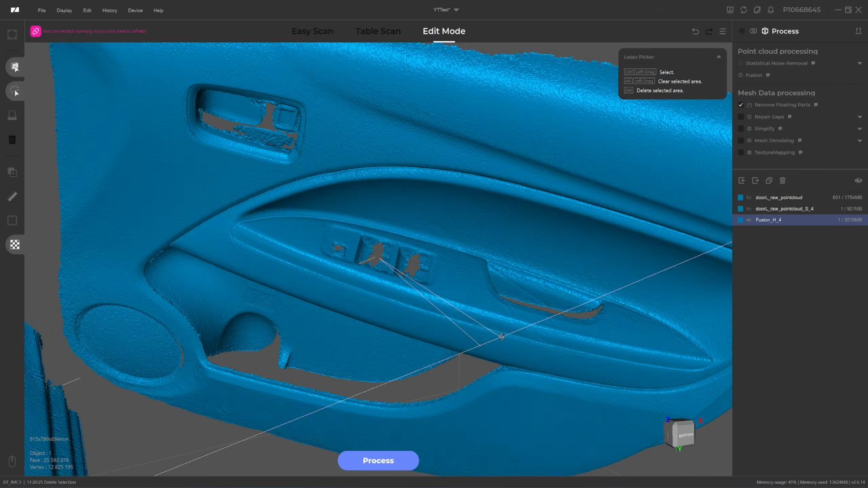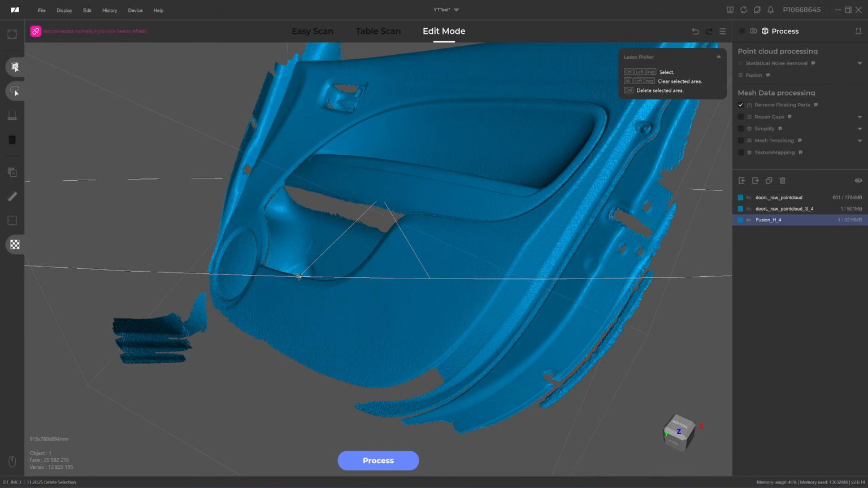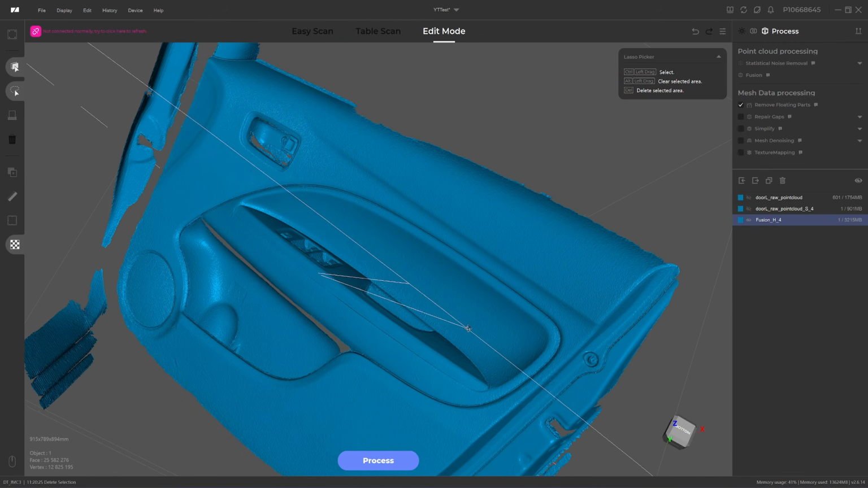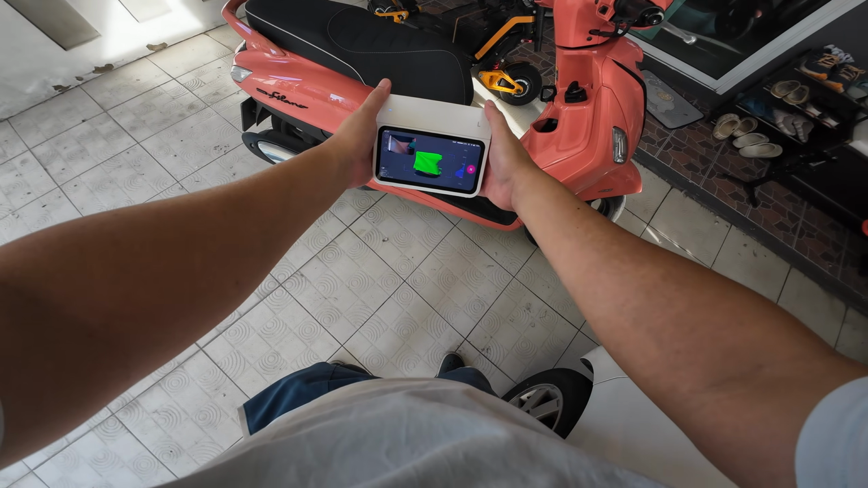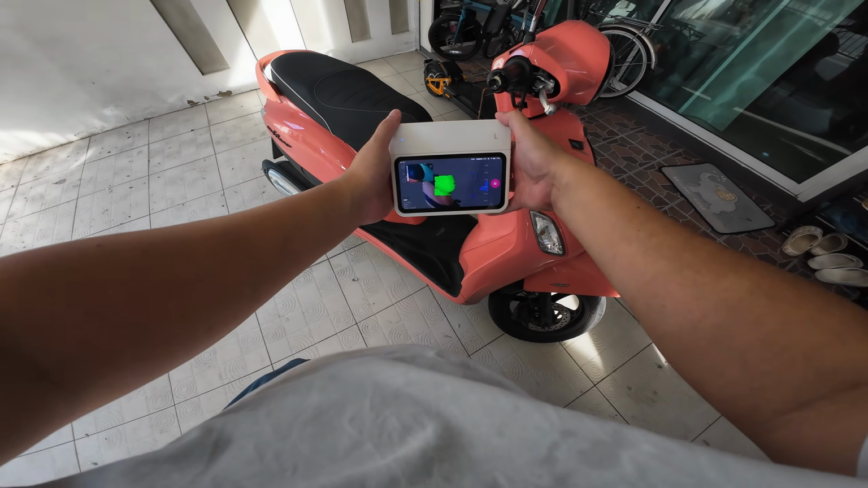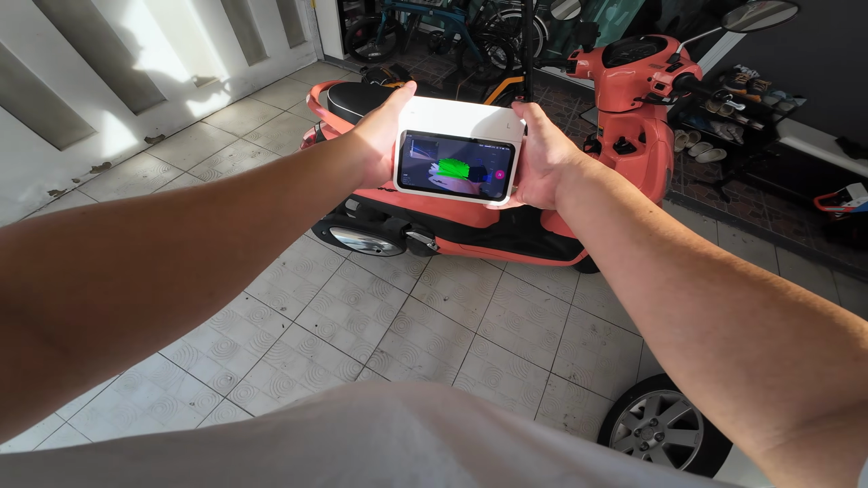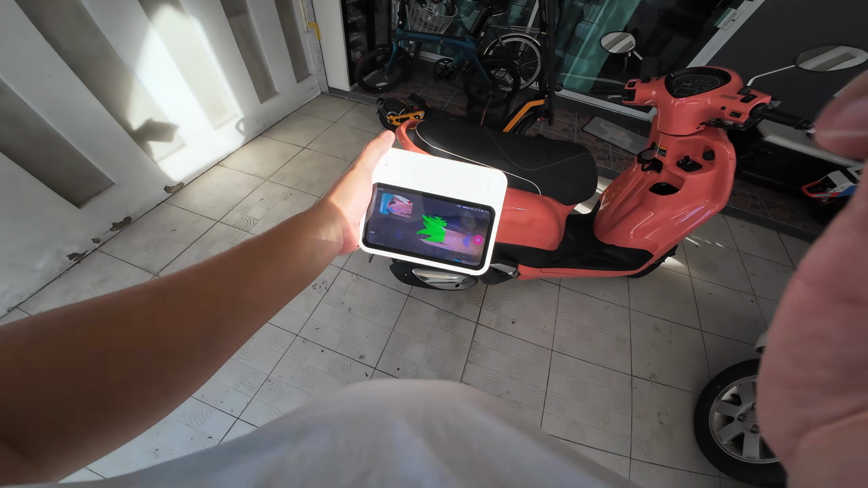And here's the result of the door panel scan captured without any markers, but as I mentioned, the accuracy of geometry-based tracking remains questionable. Next, let's see if the L module can scan the entire scooter body. The capture range is smaller than that of the Autolight and the Auto in large mode.